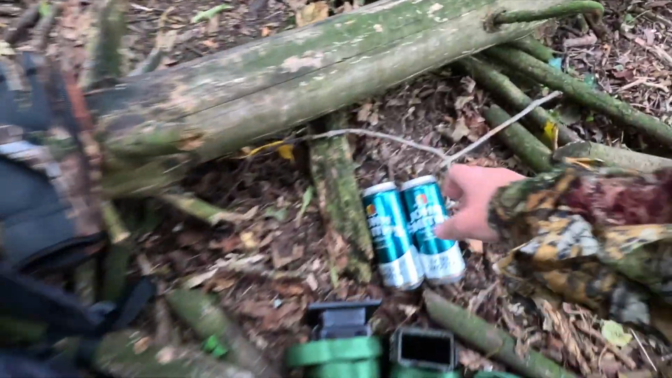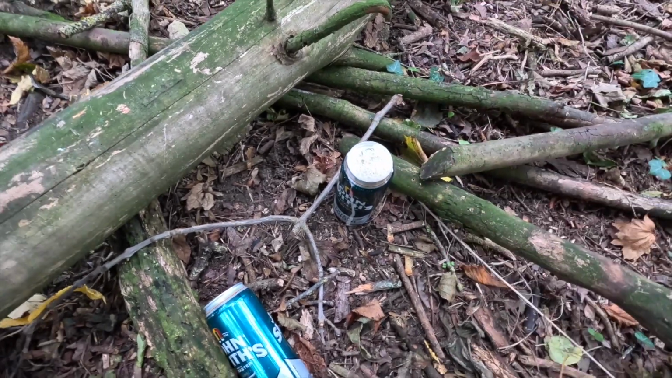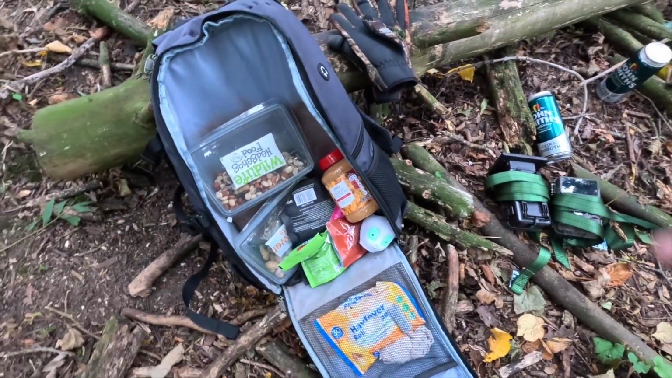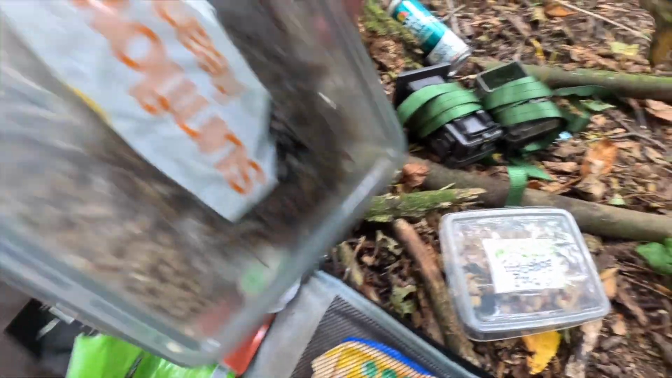Yeah, before I show you that, I need to open one of them. Let it settle. Oh yeah, you can see I had a bit of a dodgy walk getting over here. So what have we got in our bag of treats today? We've still got lots of nuts. We are going back with nothing.